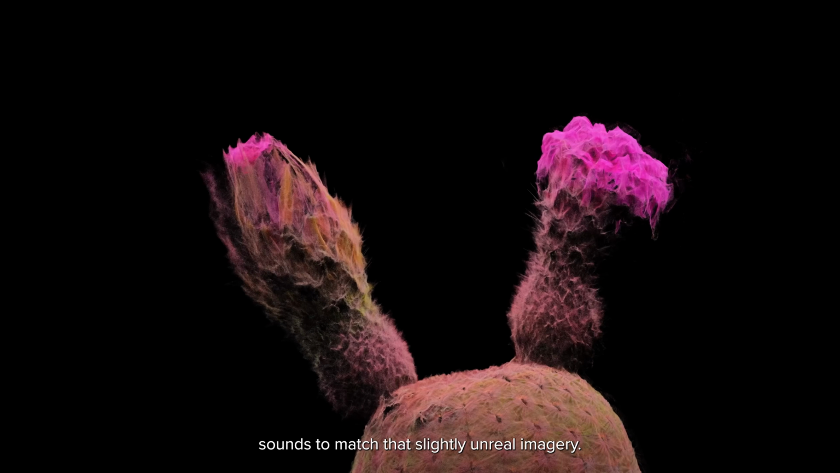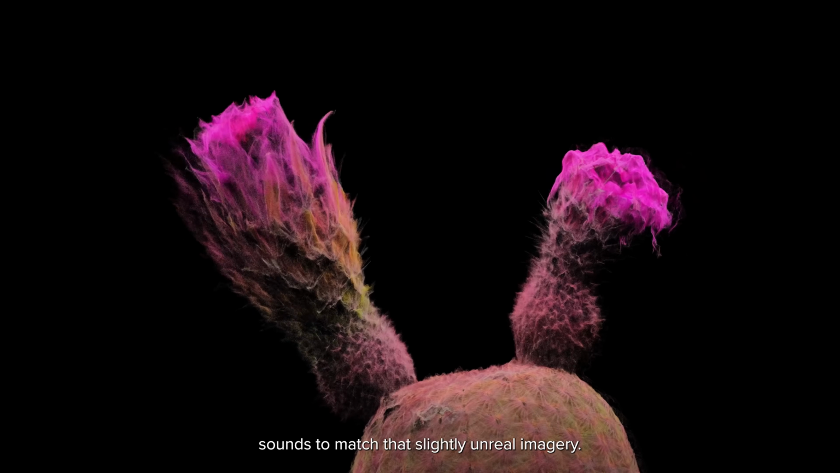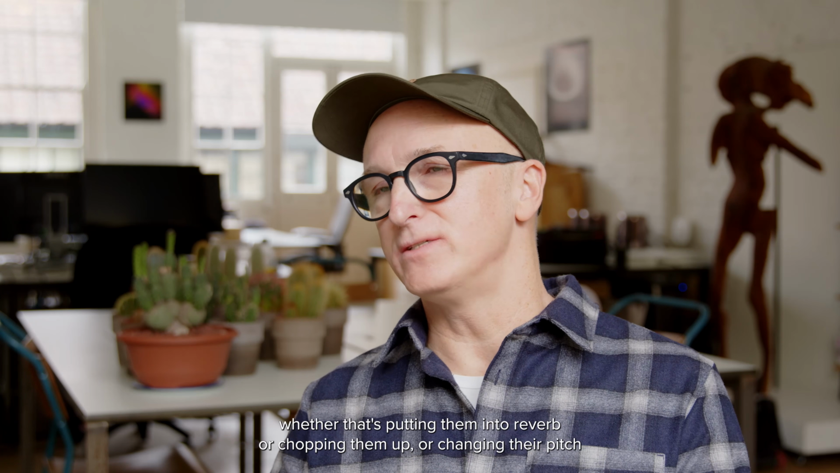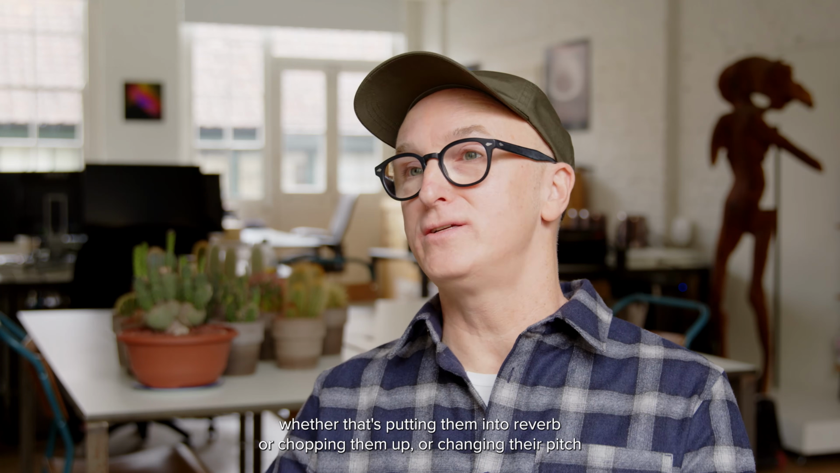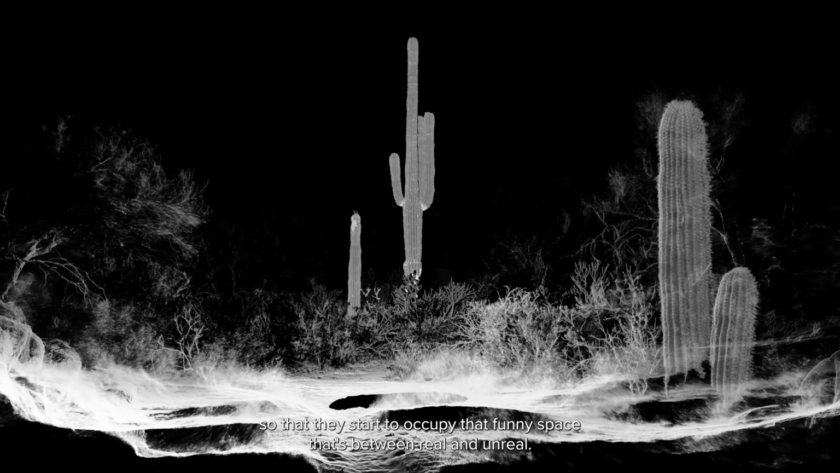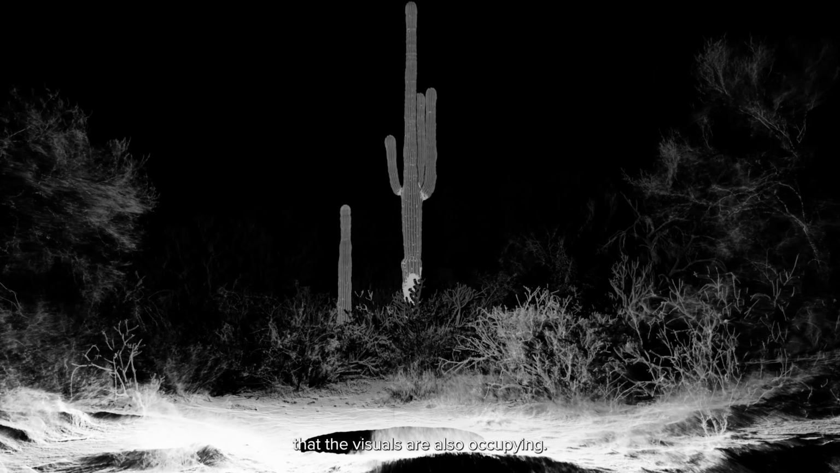In order for those real sounds to match that slightly unreal imagery, there are lots of techniques to affect them, whether that's putting them into reverb or chopping them up or changing their pitch so that they start to occupy that funny space between real and unreal that the visuals are also occupying.